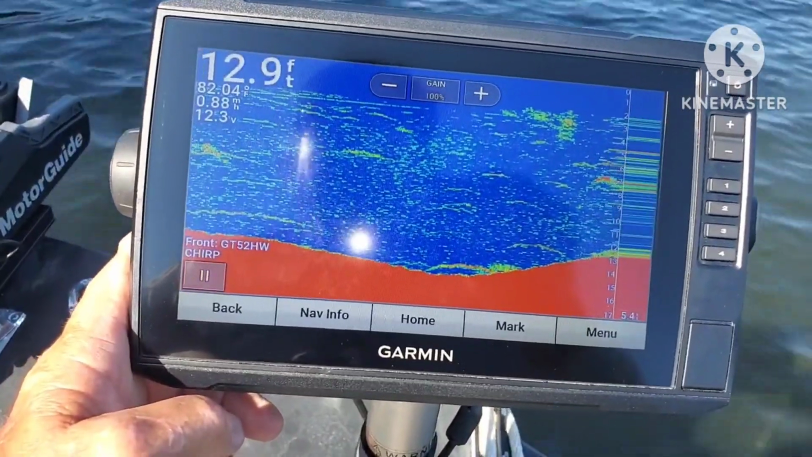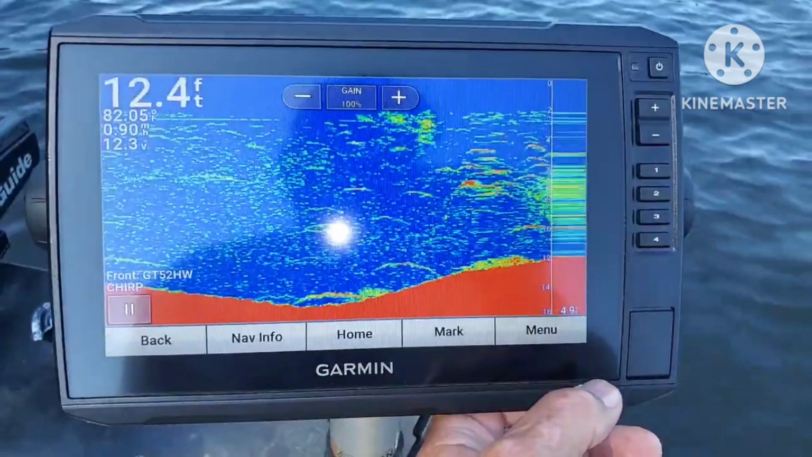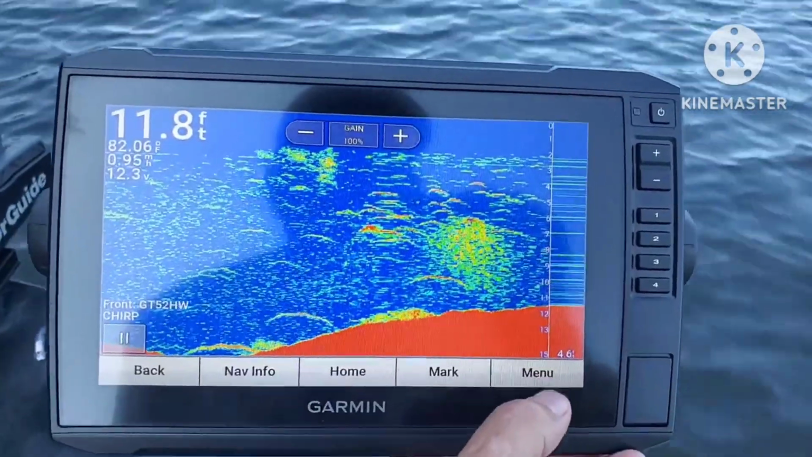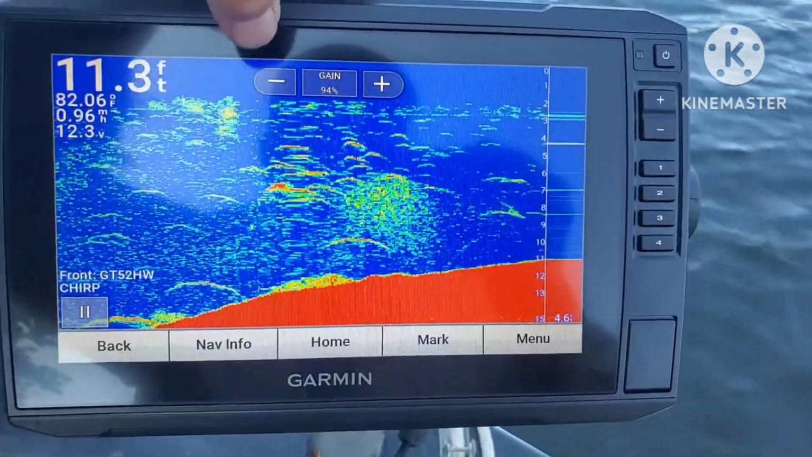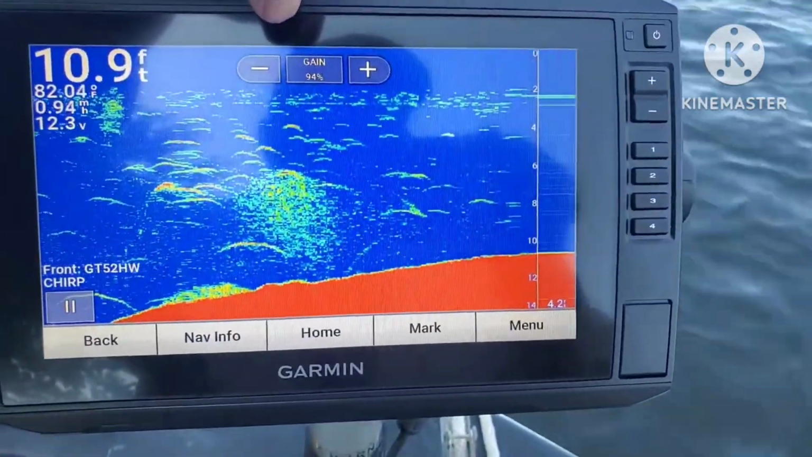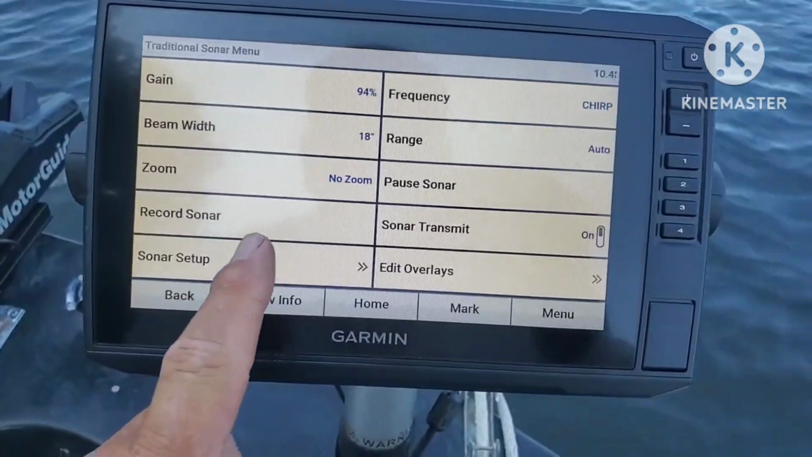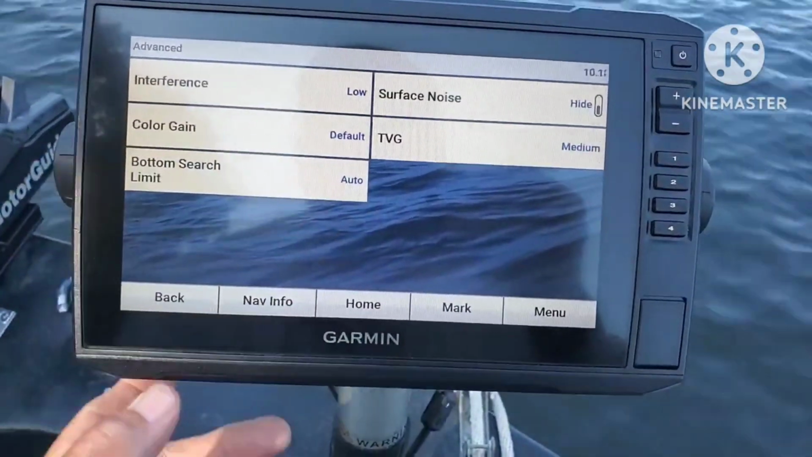So I'm at 100% gain. Not looking too bad. I turned off my flash, now you don't see that dot in there. So we'll drop this gain down to 94%, not bad at all. And go back, let's do an advanced. Let's go to interference low.